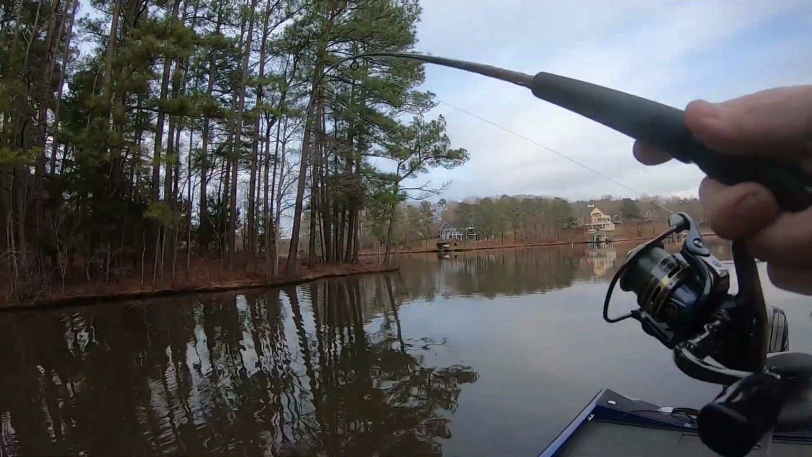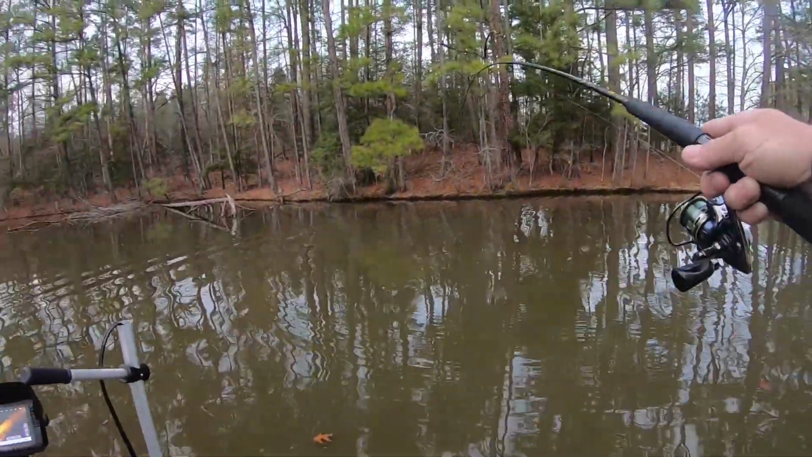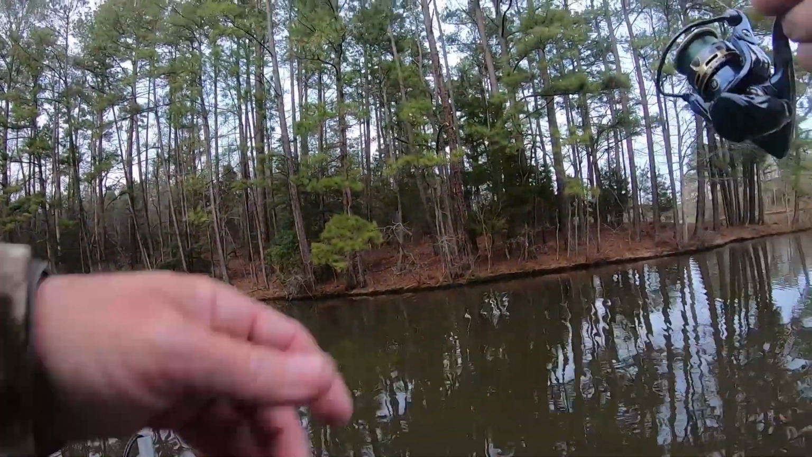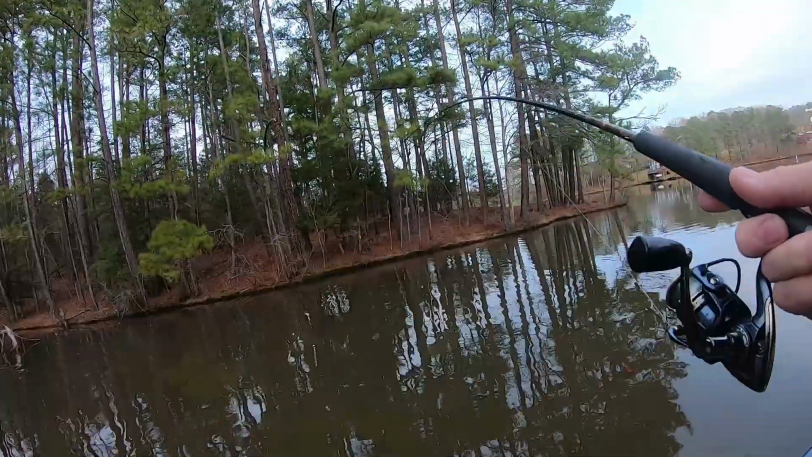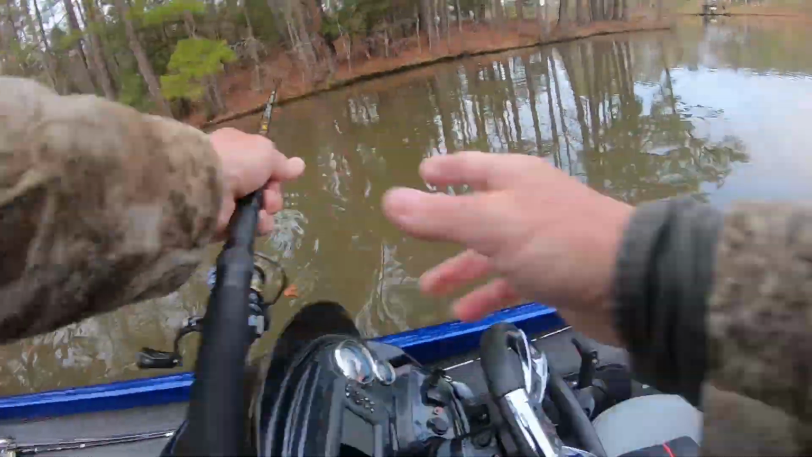All right, guys. I've seen a school of shad. I've seen the bass run through them. Ooh, look at that. He took drag. He's mean. I don't think he's any bigger, I think he's mean. And I just threw over there and let the bait fall down through the shad.